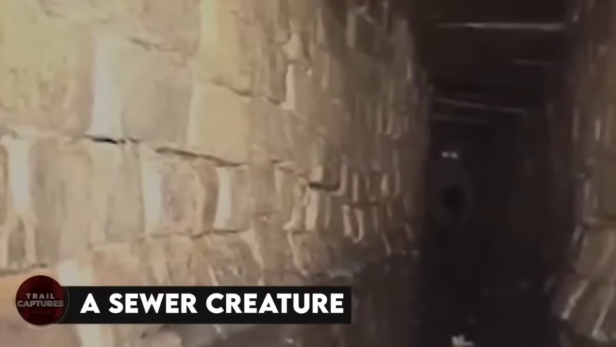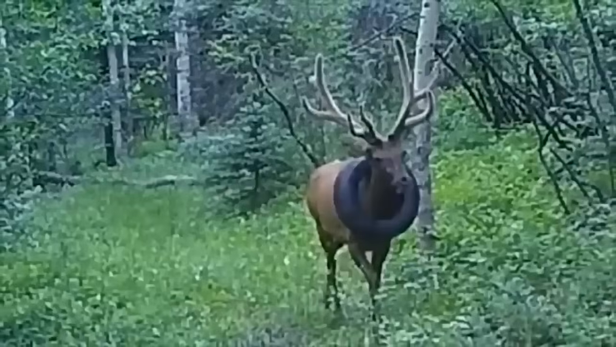A sewer creature. This dude was filming and caught a freaky creature hiding in the shadows. It only showed itself when he stopped moving, and it had these creepy glowing eyes. But when he tried to get closer, the thing bolted back into the dark. Now we're left with more questions than answers, wondering what the heck that thing even was.